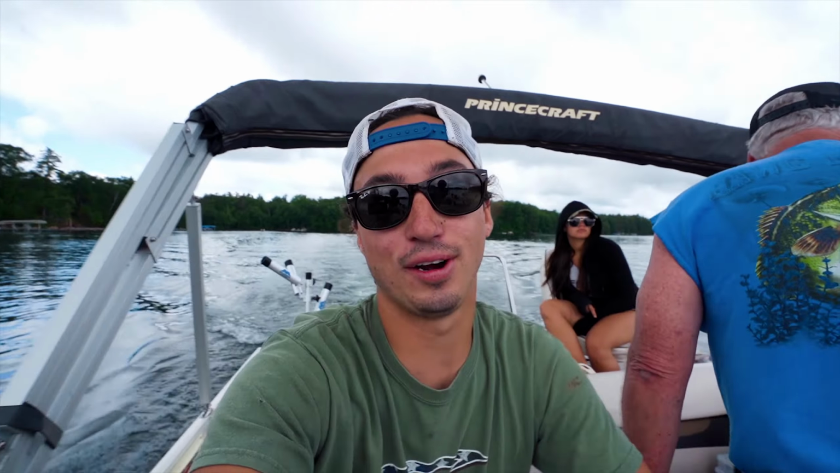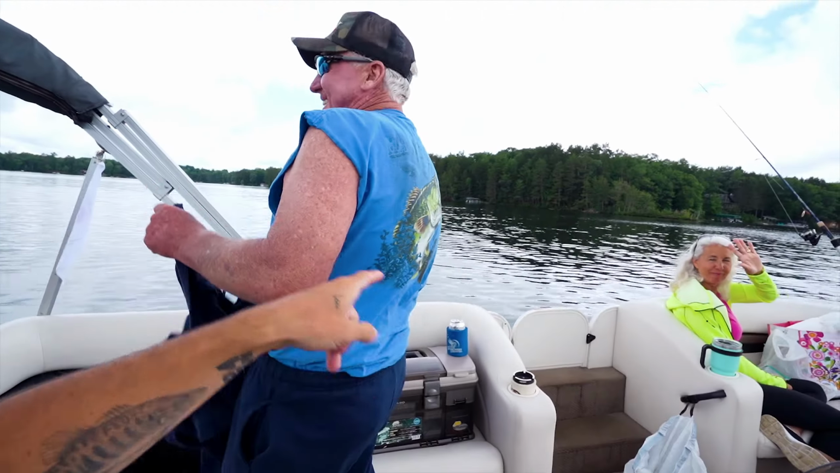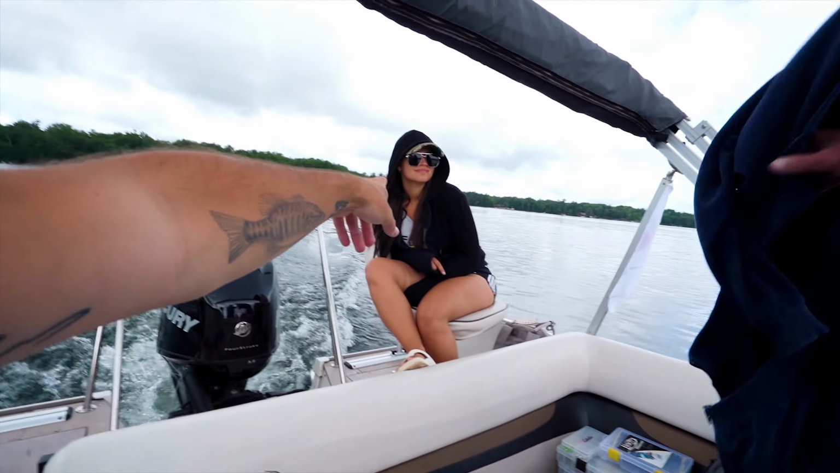All right, guys, we made it out here. We have the boat launched. We have a bunch of rods up there. My mom, my dad right here, got the Hog Hunter shirt on. Meg's back here vibing.